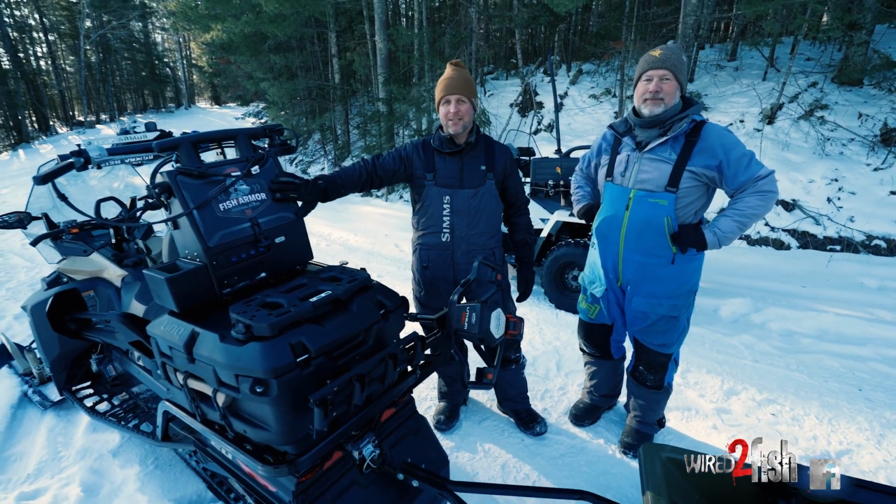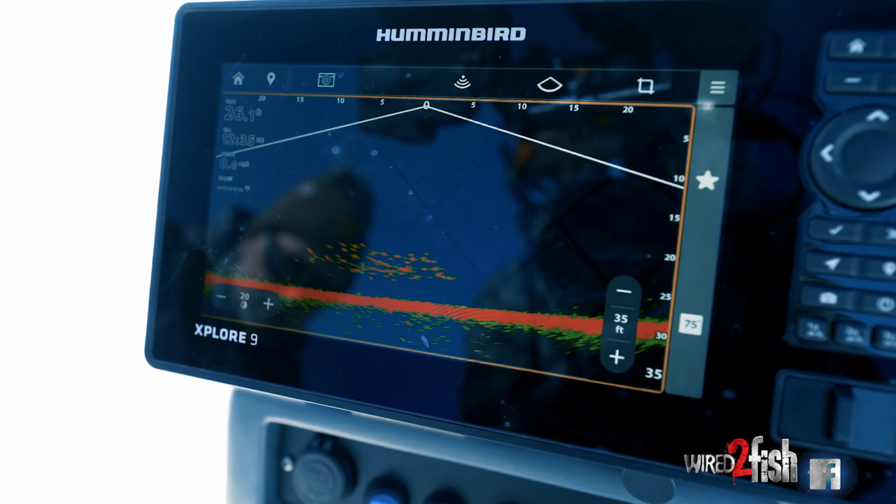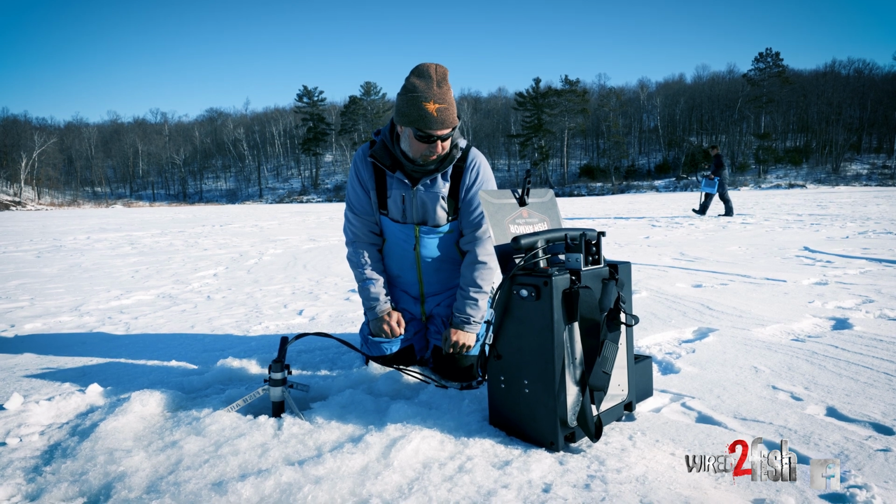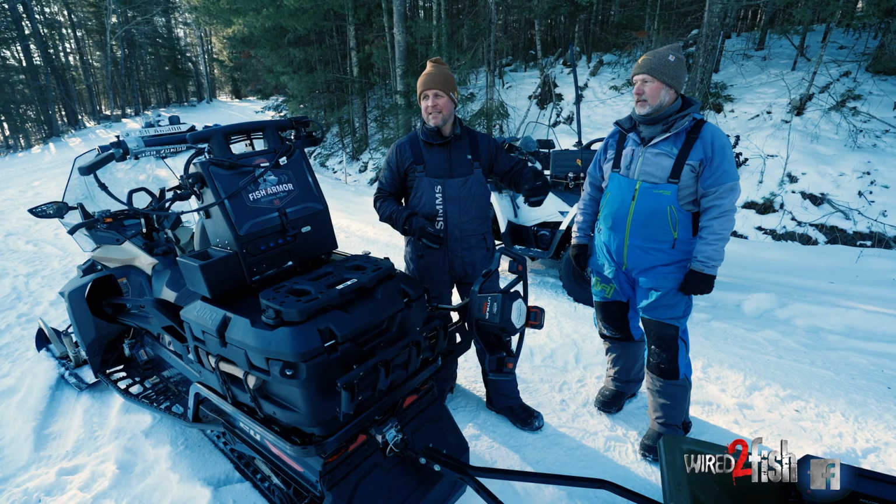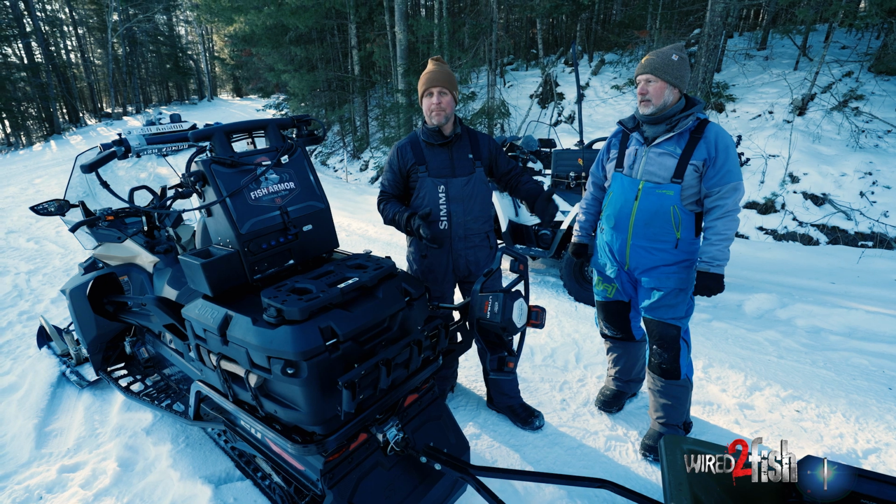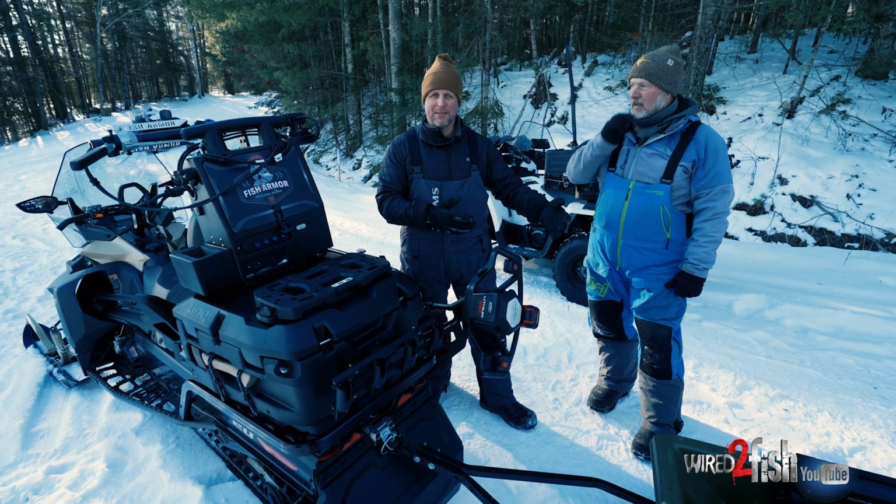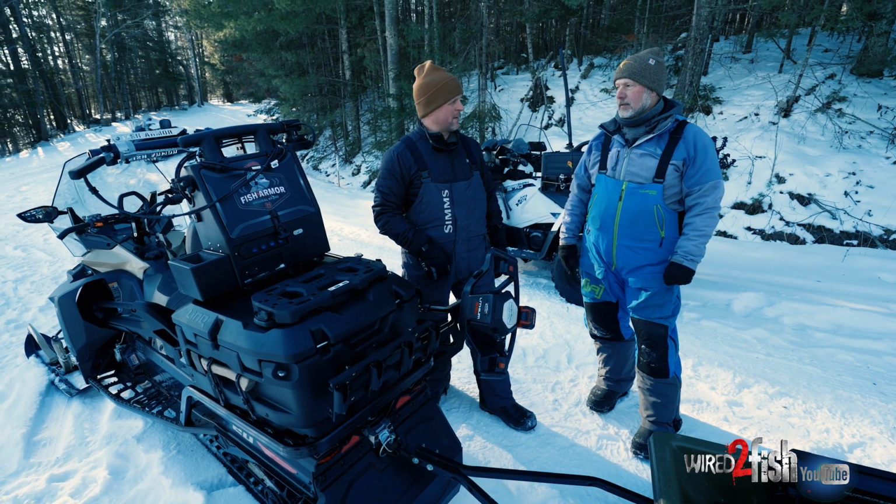We're going out on the ice with some new Humminbird Mega Live 2 and Explorer units rigged out in these Fish Armor boxes, and our goal is to go into a basin area and tag team basin panfish, and there's some big pike roaming around too. So Mike can talk a little bit about this scenario that happens on natural lakes throughout the Great Lakes states.